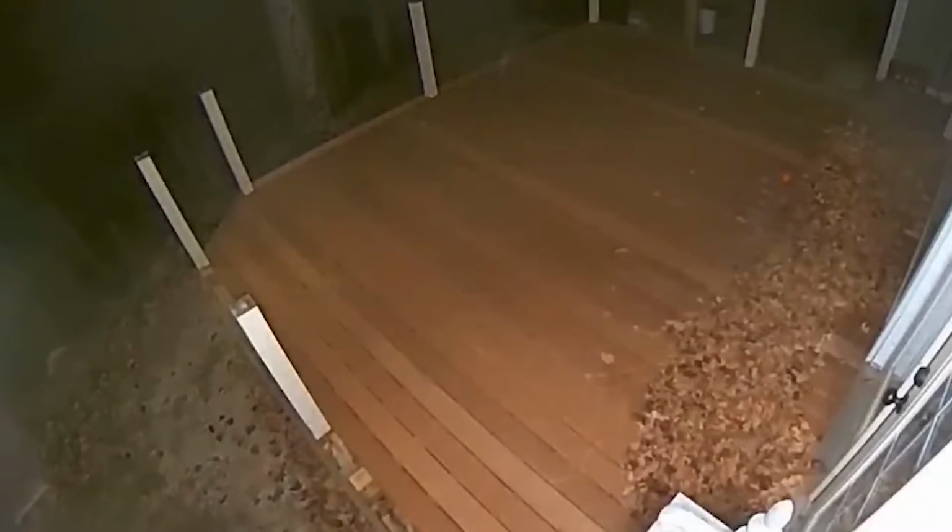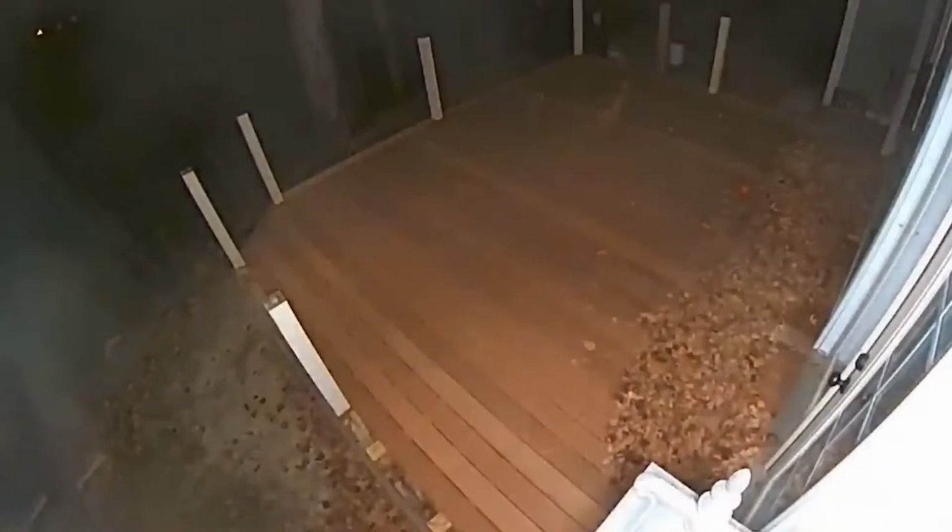Ghost cat. During one spooky night, a security camera caught something peculiar: a ghostly cat strolling across a front porch. It was like Casper's long-lost cousin. The see-through feline seemed to vanish into thin air as it crossed the porch, leaving everyone baffled. Was it a ghostly apparition or just a camera glitch? Either way, it was a purr-fect encounter that will leave you with goosebumps.